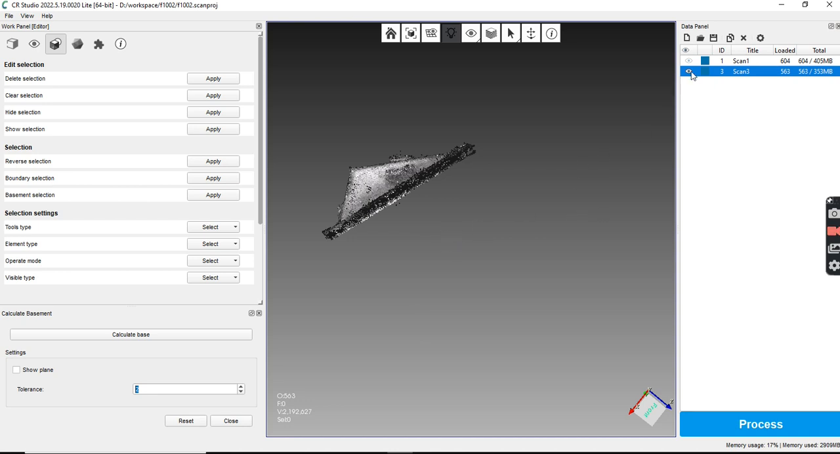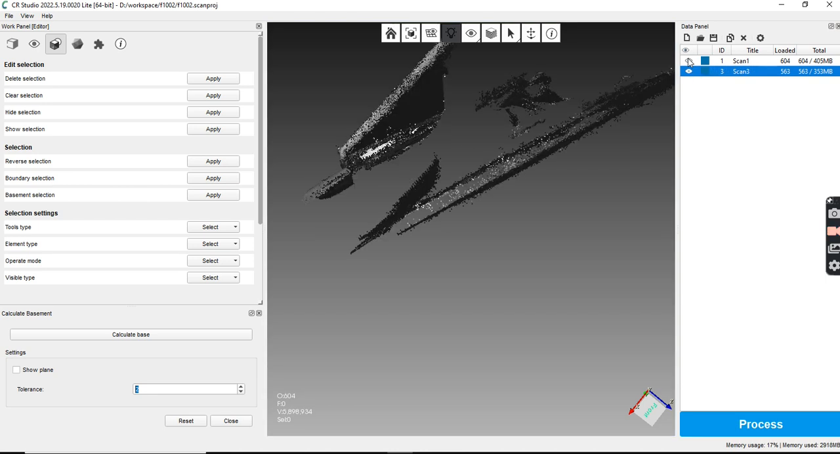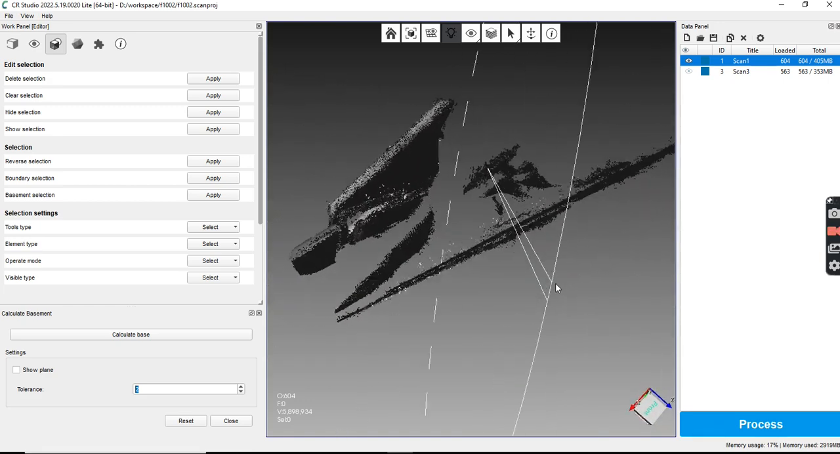Okay, I think I'm done with scan 3. So I'm trying to go scan 1. I'm like, what's going on? Sometimes this won't load. Sometimes you actually have to click load. Okay, so now let's see how bad this guy is. See? It's not so bad.